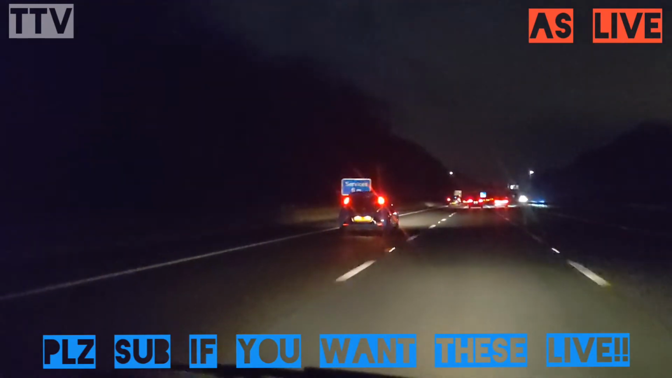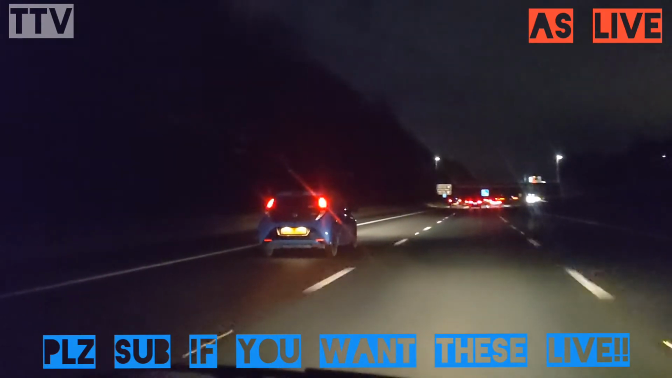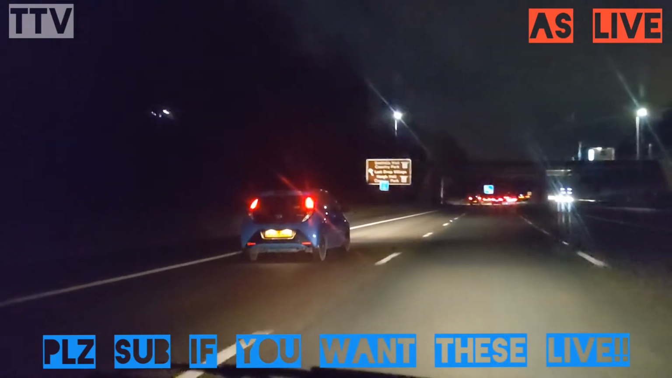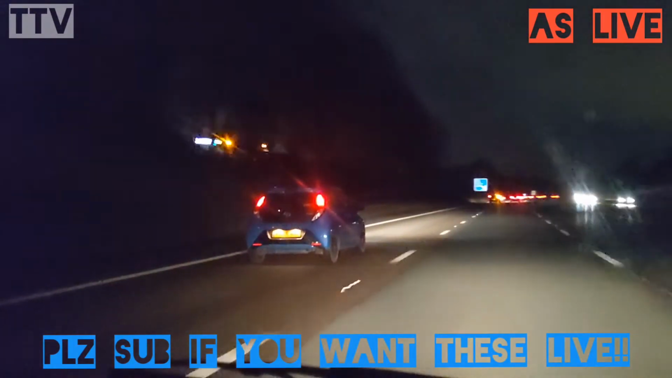And here is the bus shelter. Right hand side of the bridge, lit up there, above the lights. Yay!